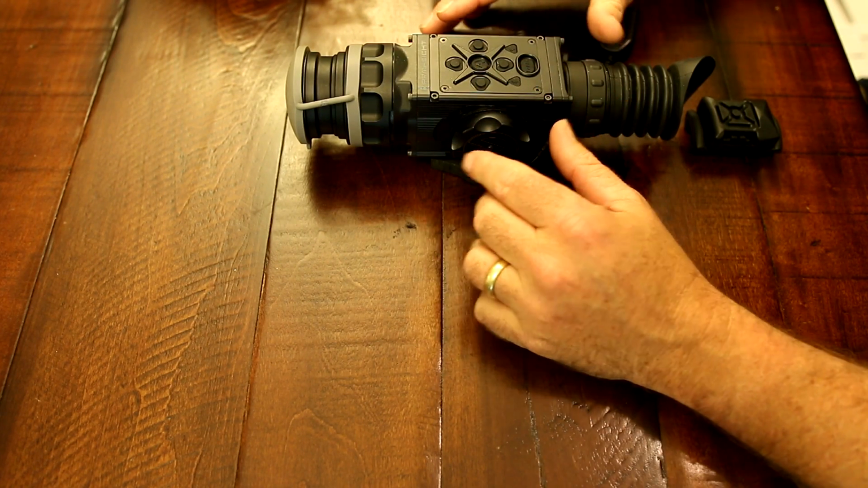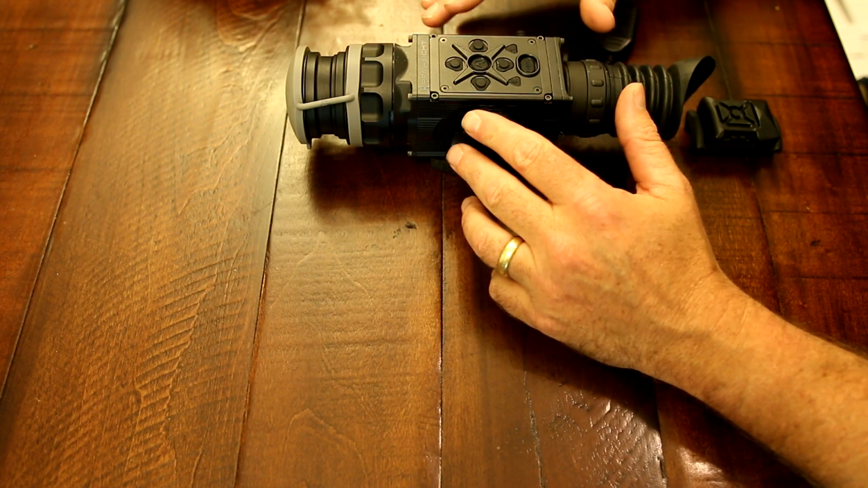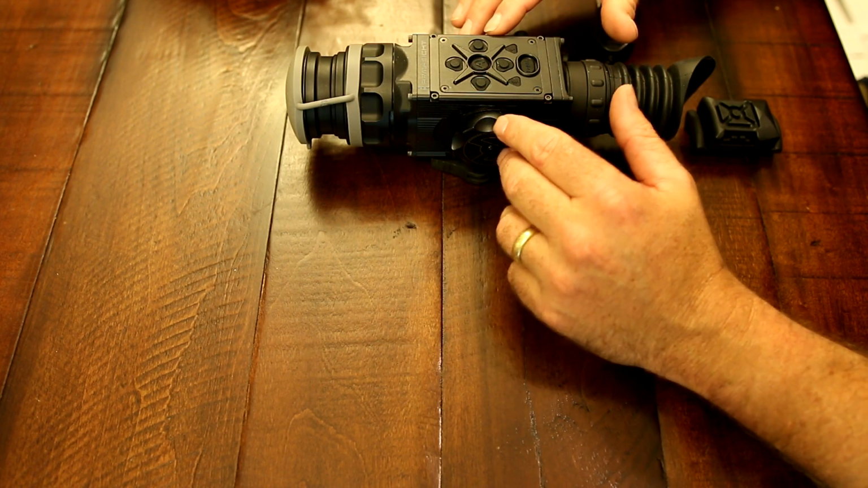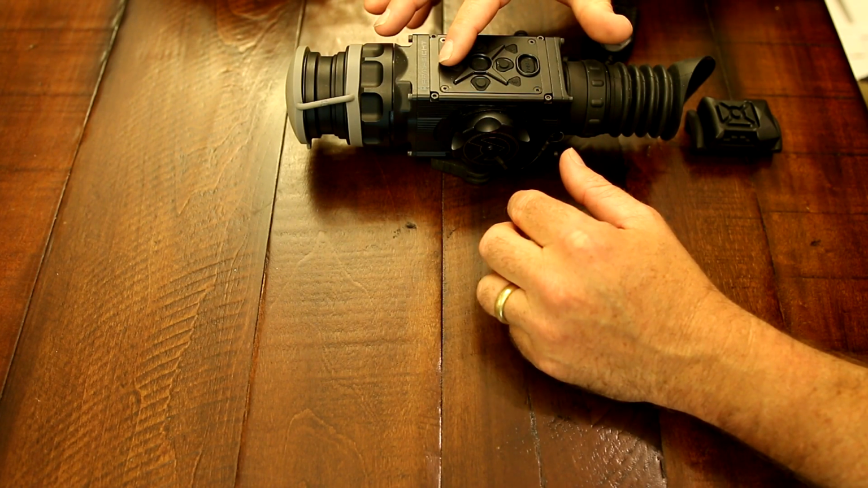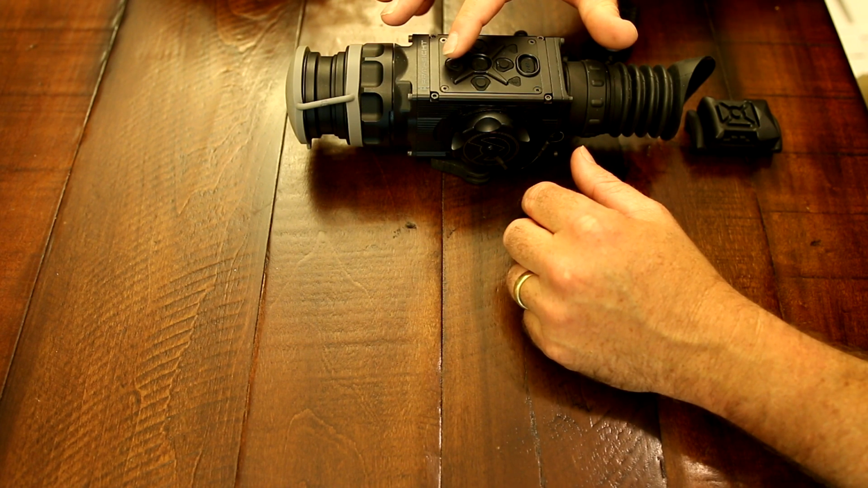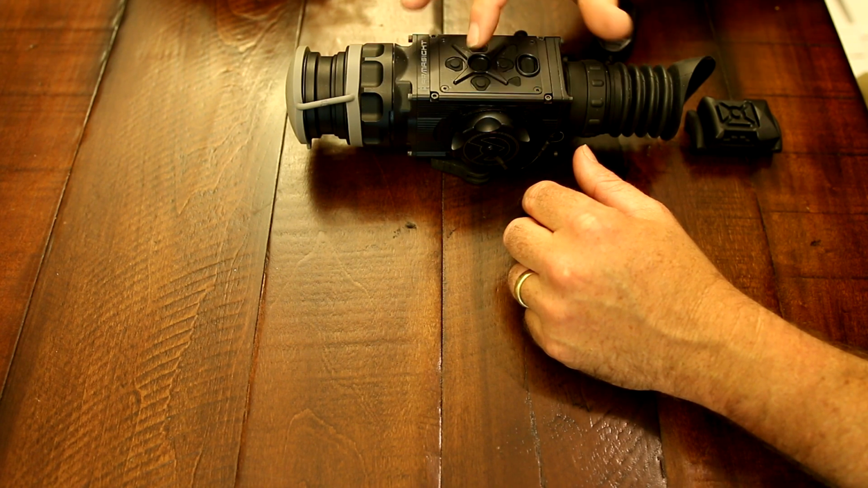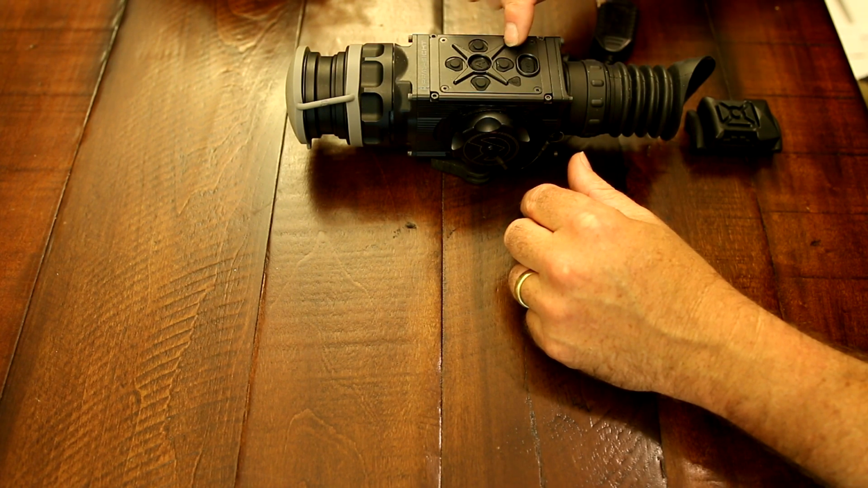Okay, what we have here is the new ZEUS Pro line. And what we're going to show you is the control panel on the top. Basically, this part is all the same as the ZEUS and Apollo standard. You have the up, down, left, right, and select.